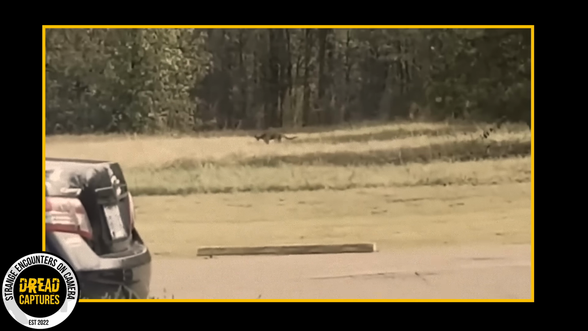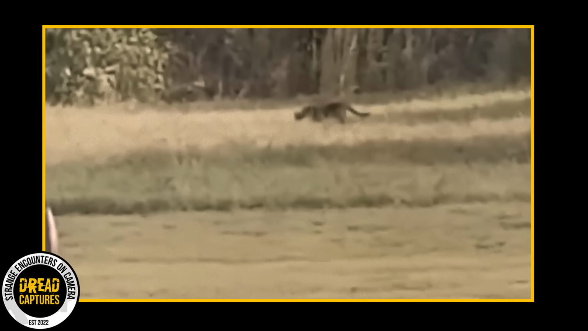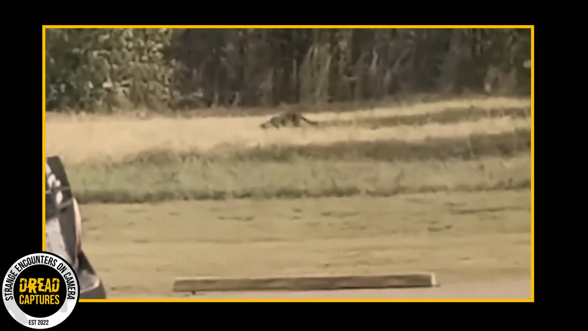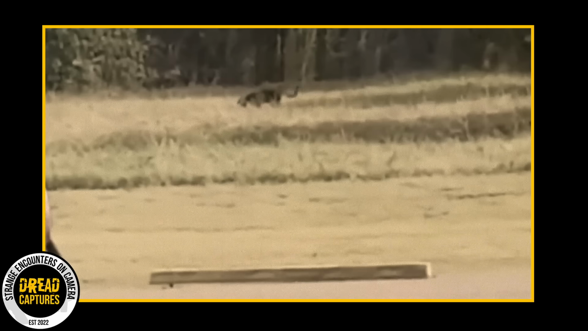David, who was over 100 yards away from the animal, took out his phone and started filming. As he looked more intently, and from its tail, he could definitely tell it was a cat. I mean, look at that tail, that thing is massive. He swears it wasn't an overgrown house cat like some people have said. And authorities agree with him.